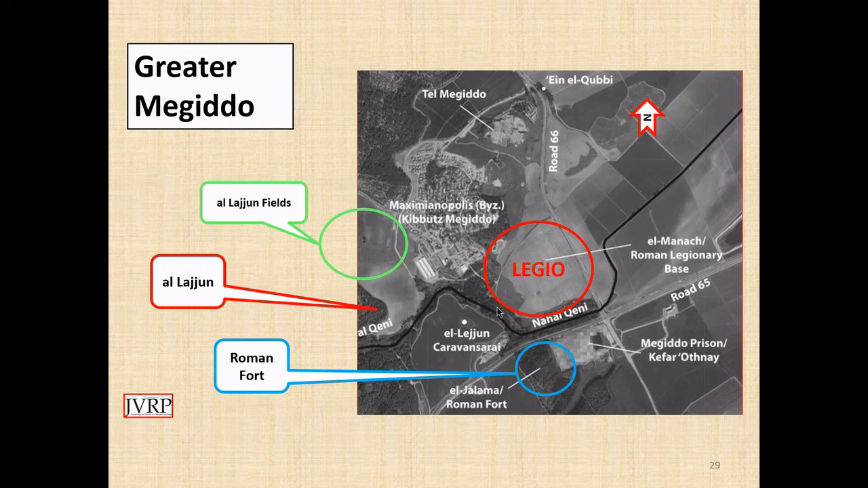And what drew me here was not only was I part of a staff doing the excavation of Legio, but also the surrounding areas. And I'll talk about those in the subsequent slides. The areas of particular interest are Al-Lajun, which in Arabic means the Legion. And the villages that grew up to support the Legion were an important component of the landscape. Maximinopolis became a city in the Byzantine era after the Legion left in around 315. And there's also a Roman fort that we're going to look at.